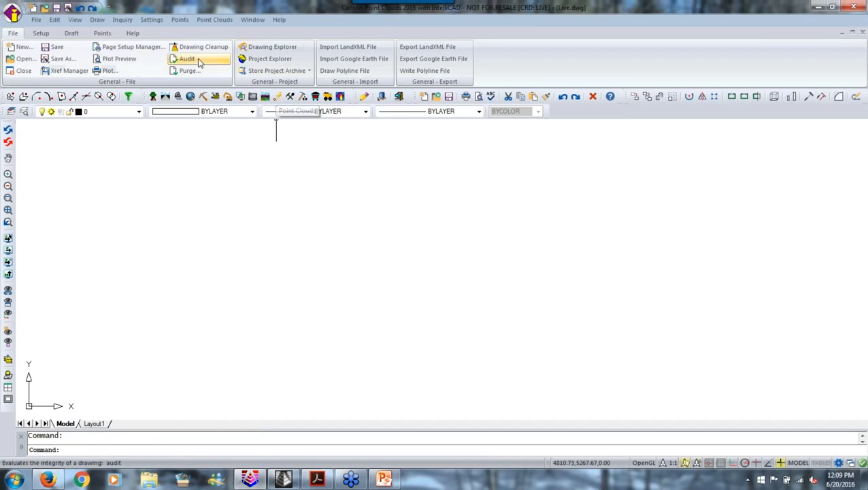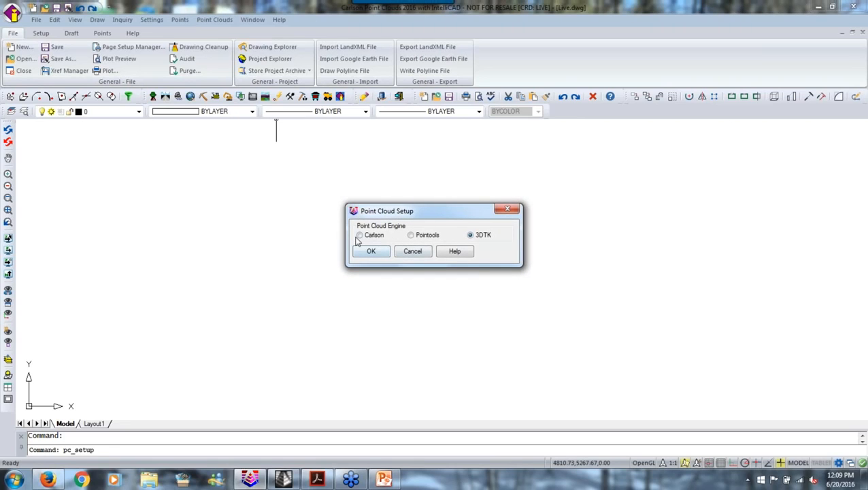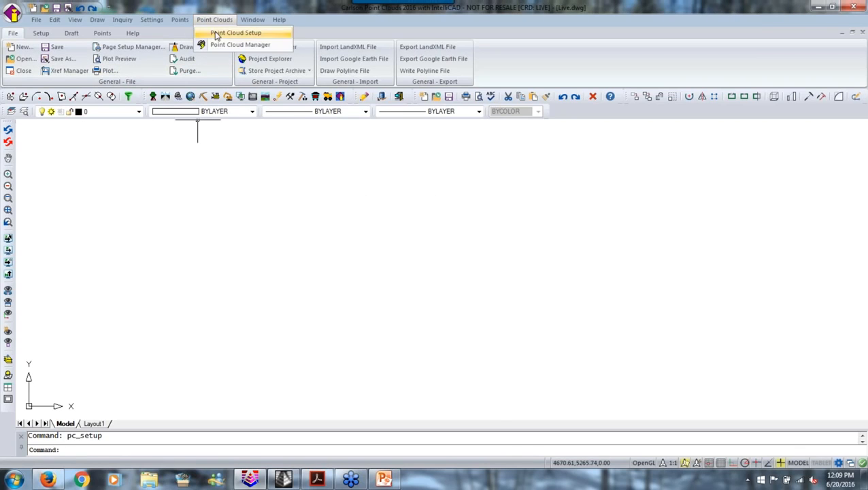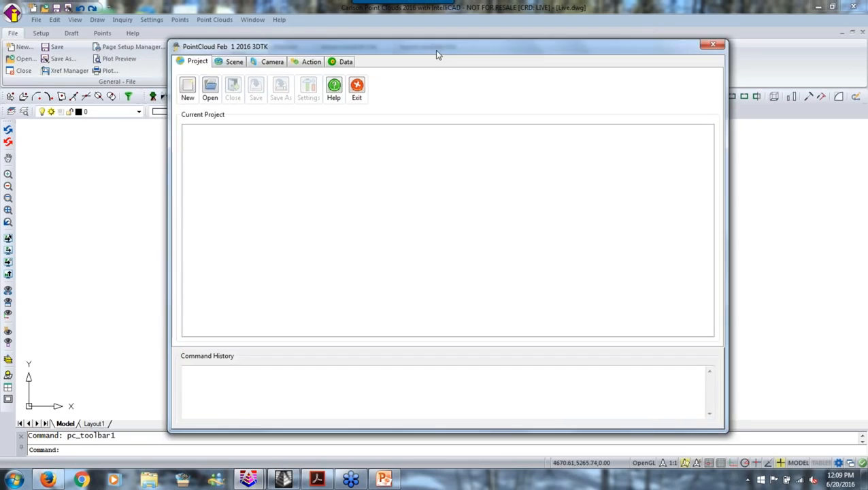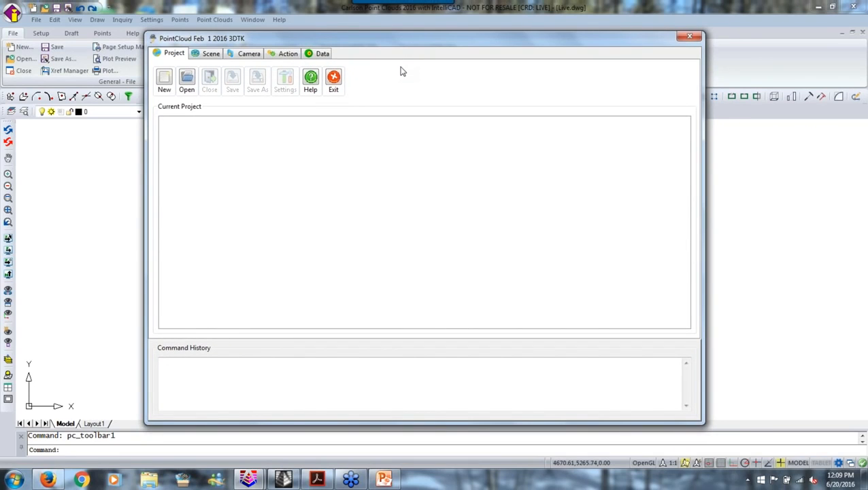So I switched to point clouds, and point clouds only has one menu. It only has two items, which is the point cloud setup and the point cloud manager. The point cloud setup says, do you want to use the Carlson point tools or 3D TK? This is the one you want to use. And you come in and say point cloud manager, and it opens up this screen. So we're going to shell out, as we used to call it. I don't know if it's still called that.